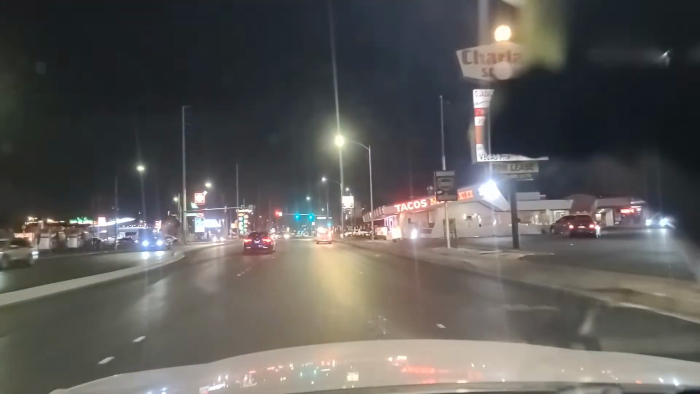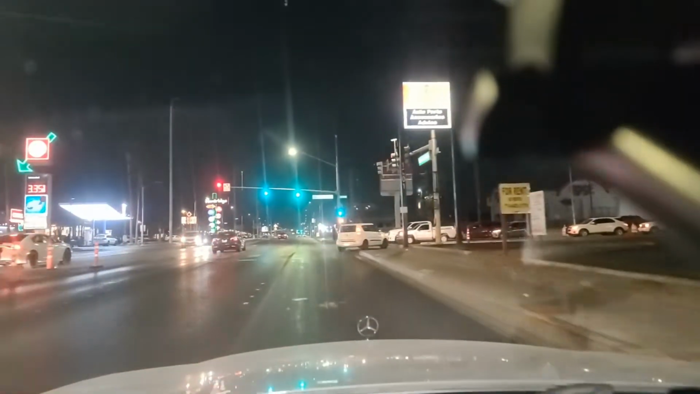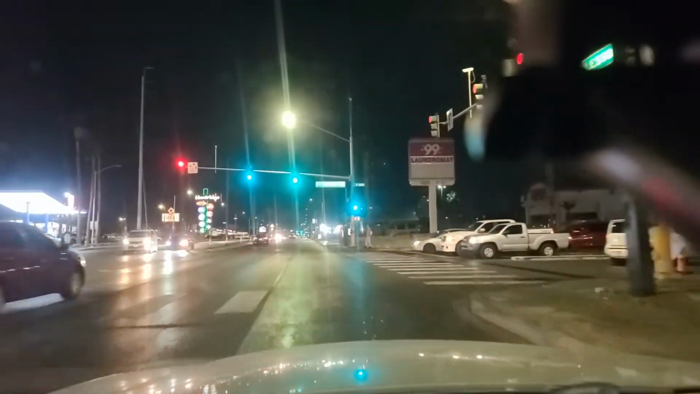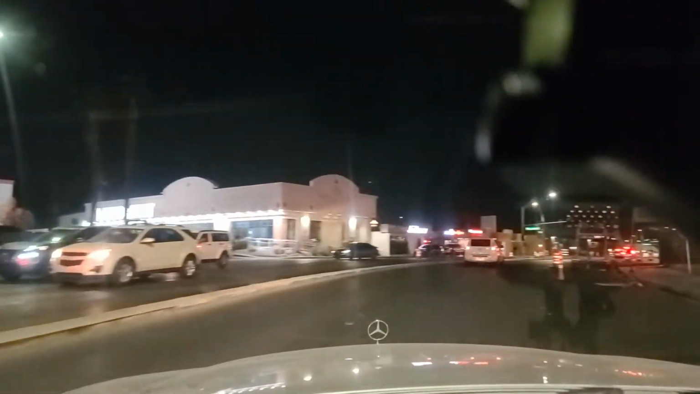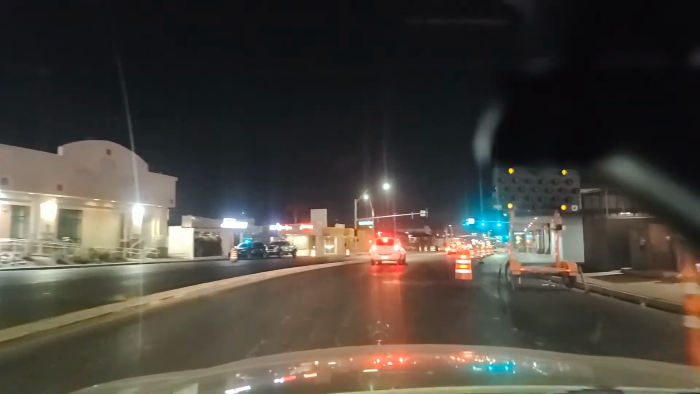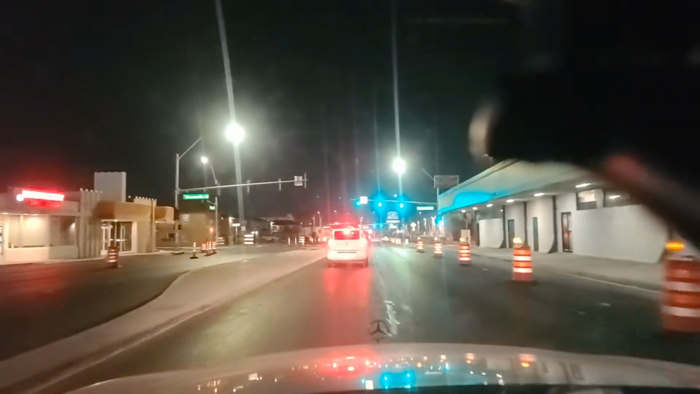Make a right here onto Maryland Parkway. Tacos Mexico there. Just past that, 99-cent plus store there on the corner is all dark. Those, of course, all closed. Also this week, Big Lots and Party City was just announced yesterday. They're closing as well. That's pretty wild.